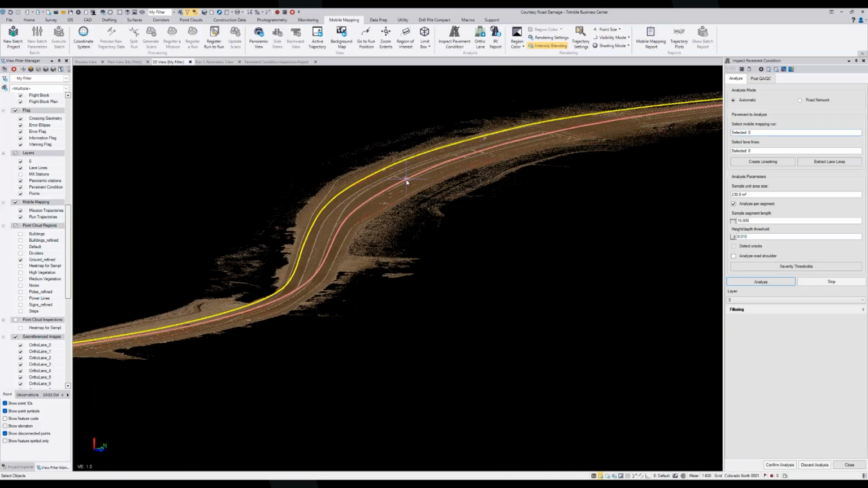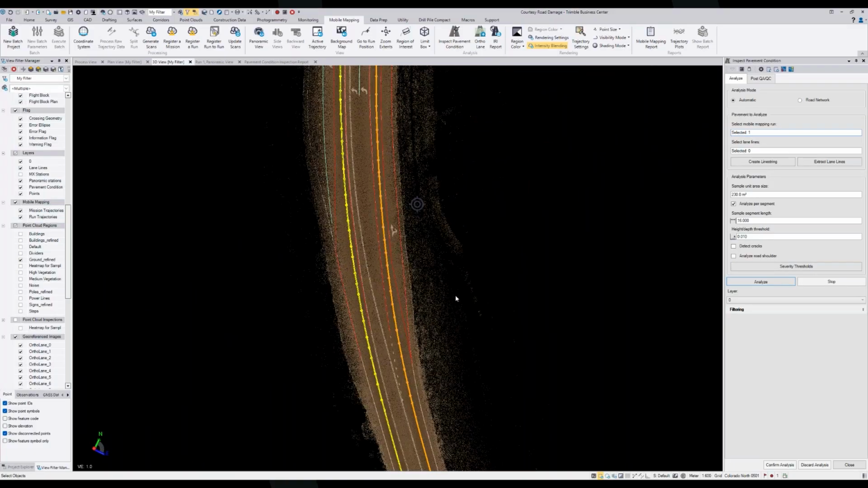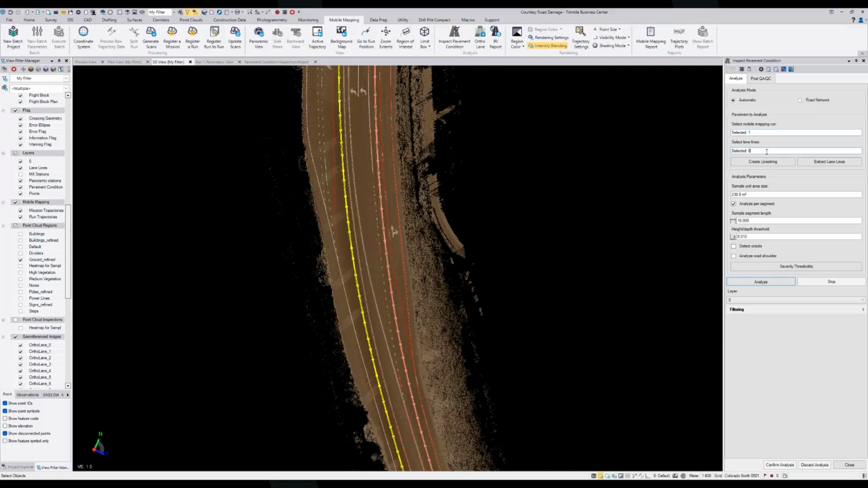So the mobile mapping run that we want to analyze is one of those. So we would just select our trajectory right there. And then the other one is the lane lines. So lane lines bound the area of analysis. And there's a couple commands right here. If you haven't already extracted your lane lines, you can directly open the lane line extraction tool from here. You can directly open the create line string tool from here if you want to manually draw some boundaries.